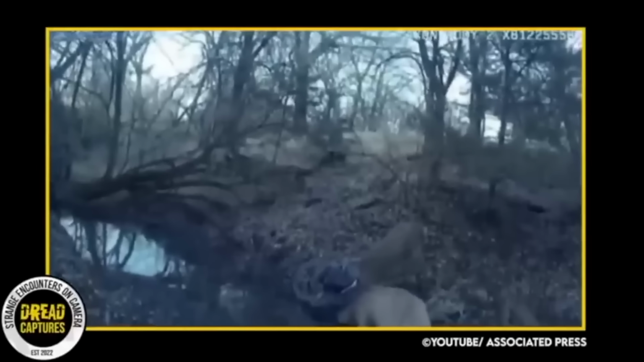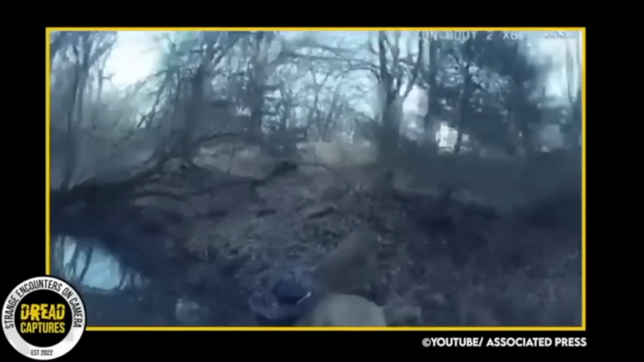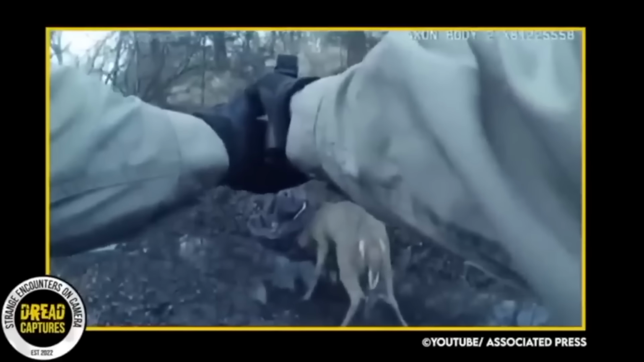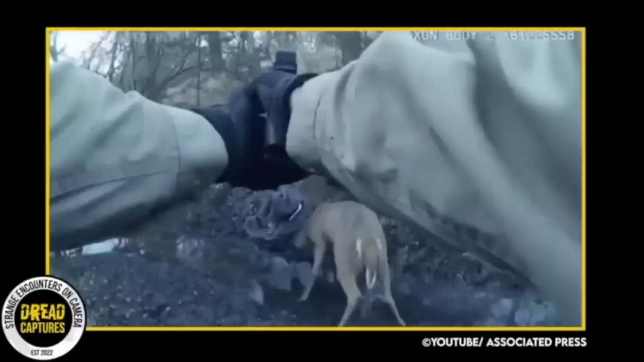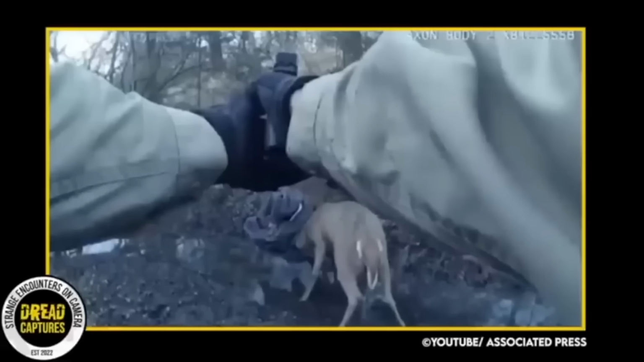Taking place in Kansas, a game warden has answered a call about the bucks being locked together. As he follows them deeper into the tree line, they stop at a stream. The officer is able to throw something over the two deer, and what he does next is incredible. Looks like something out of a movie.